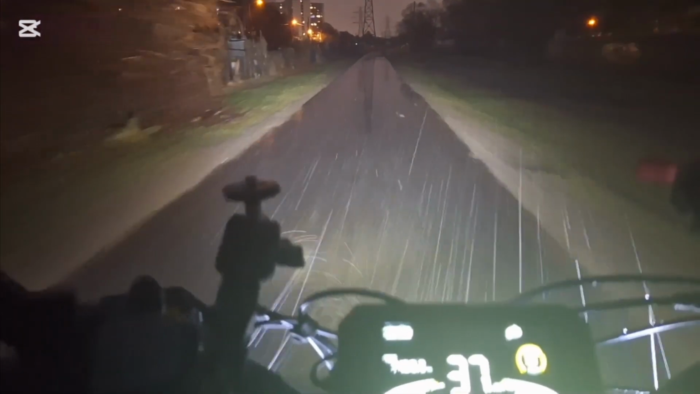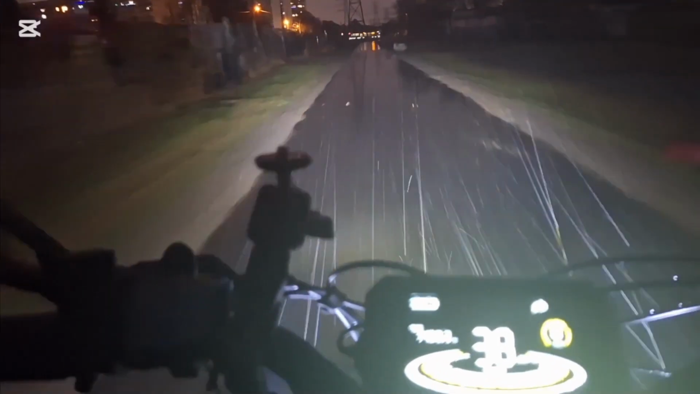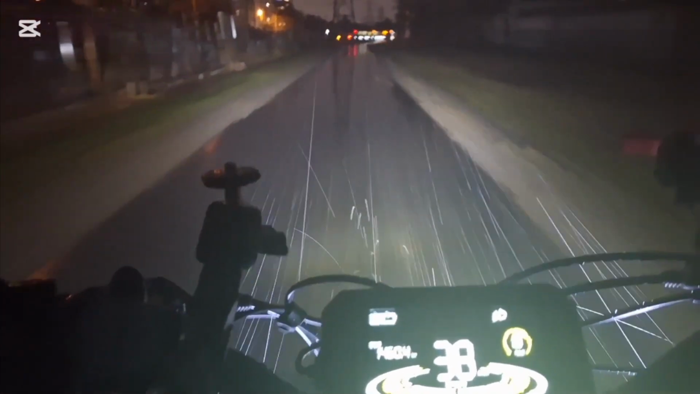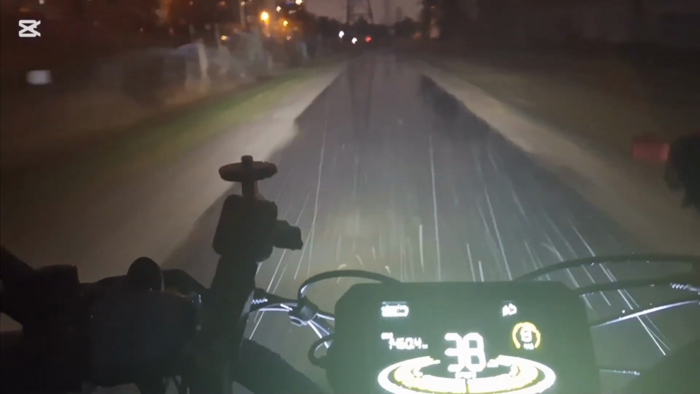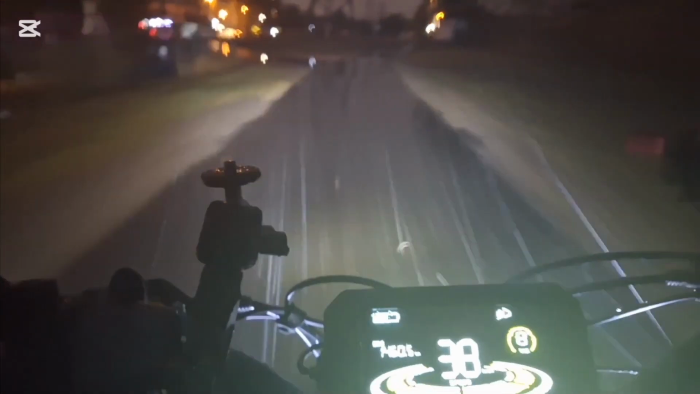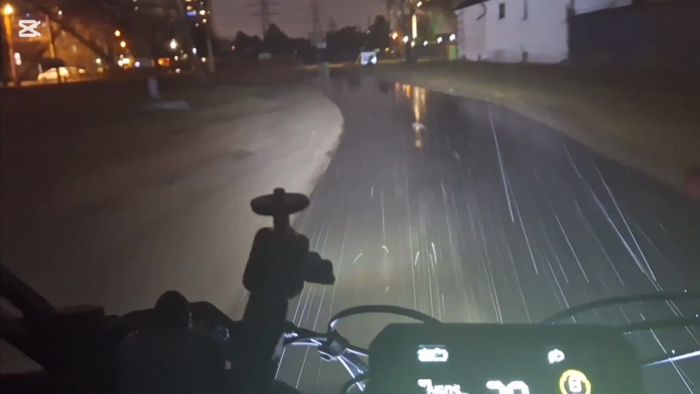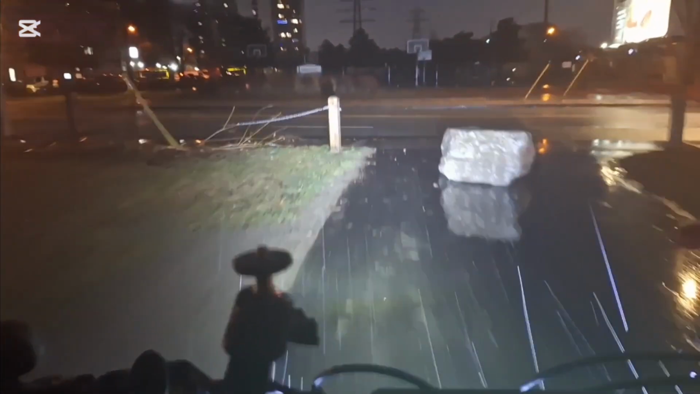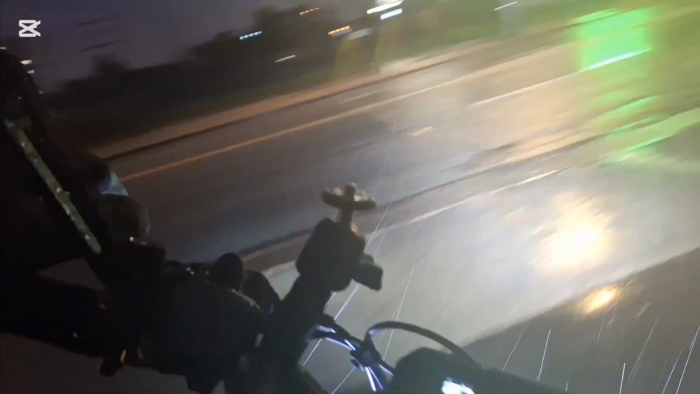This new pathway through the hydro field coming up to Jane Street, very smooth. I like it. Glad to get home. I'm almost there. Put a big rock there. I don't want to hit that now, do I?